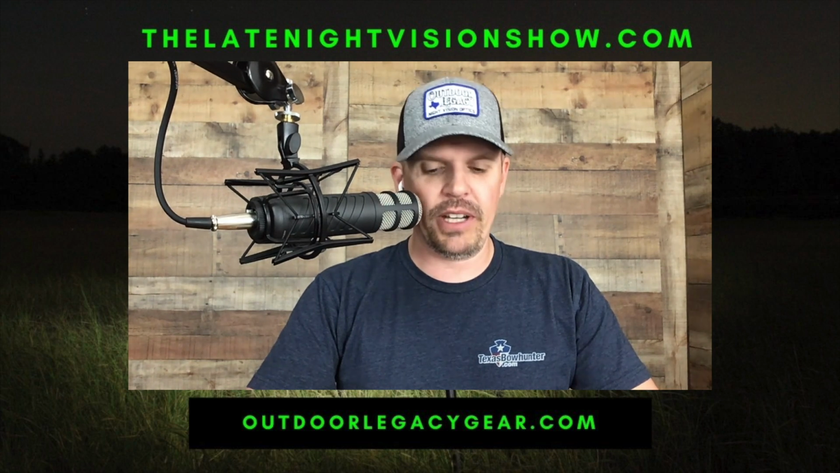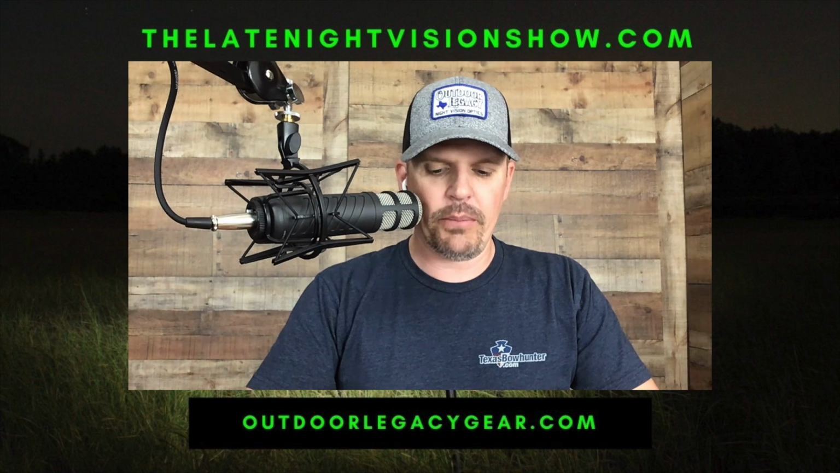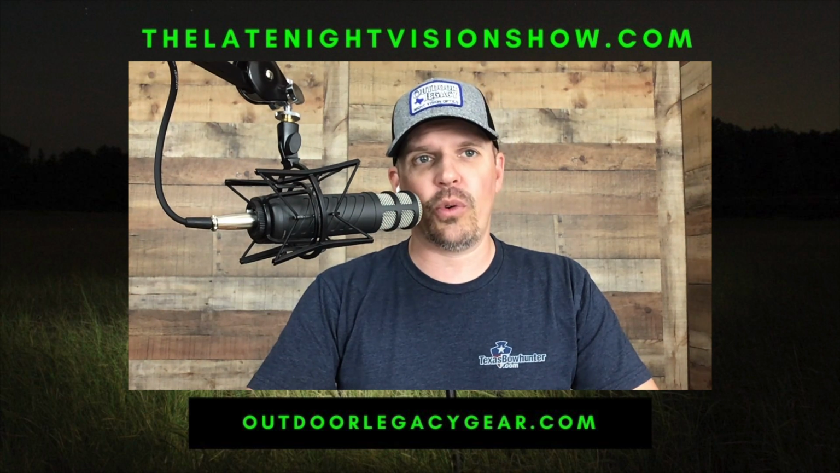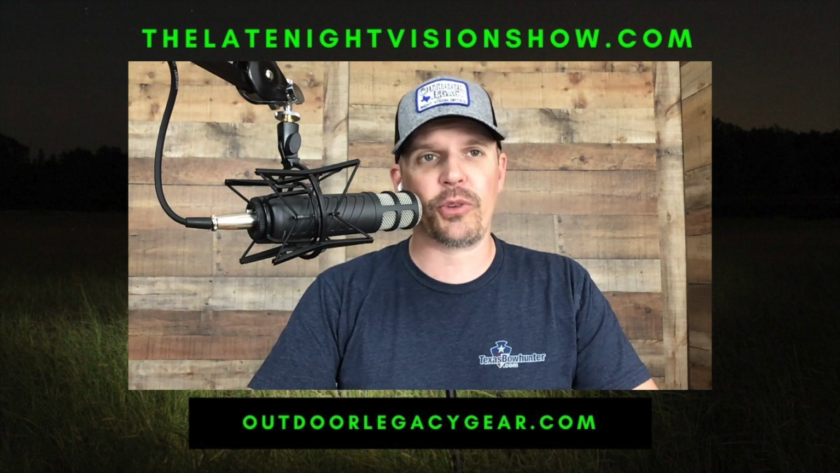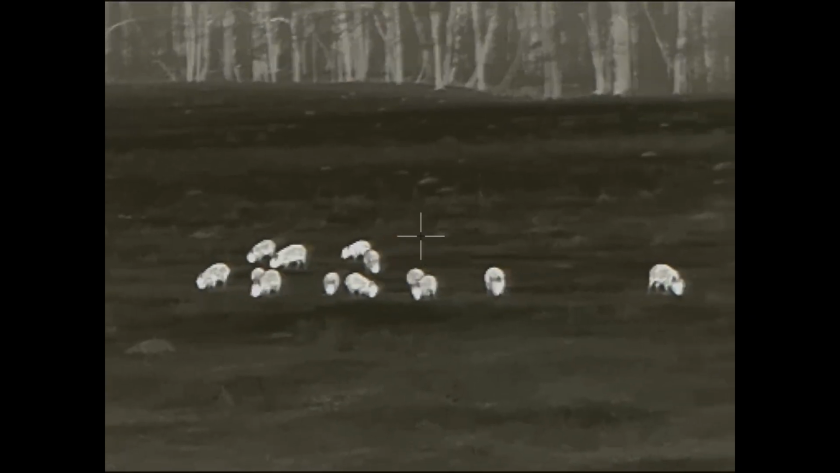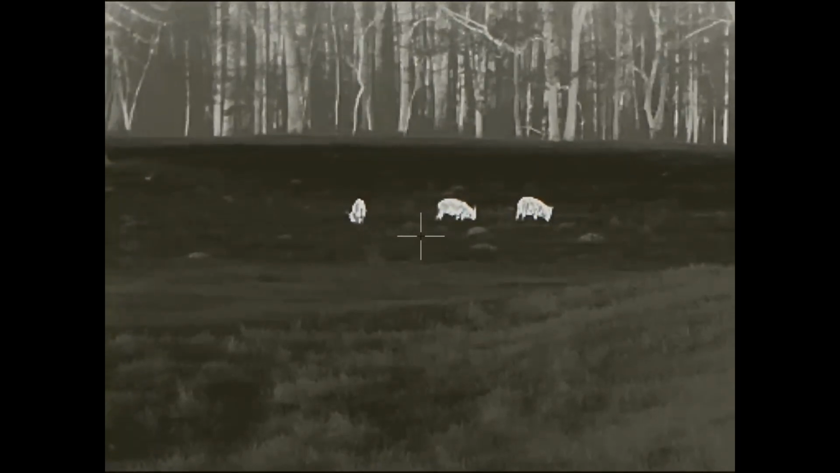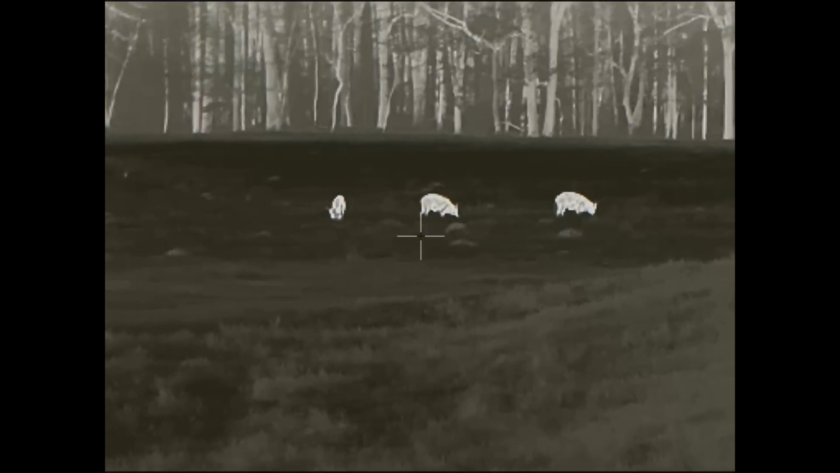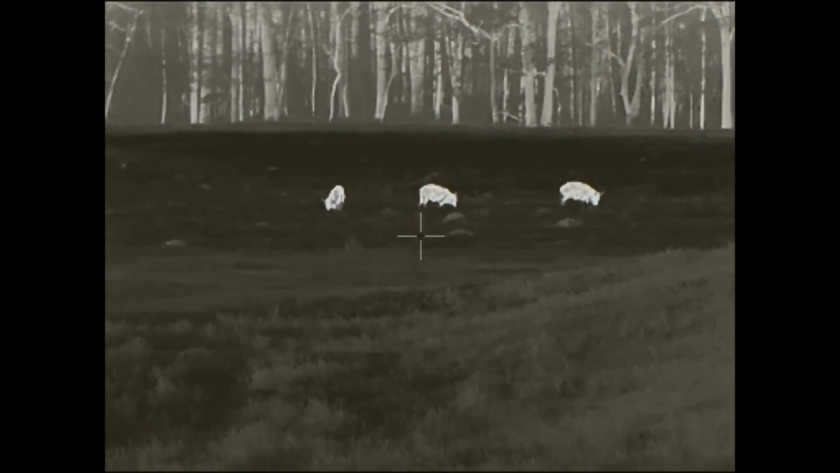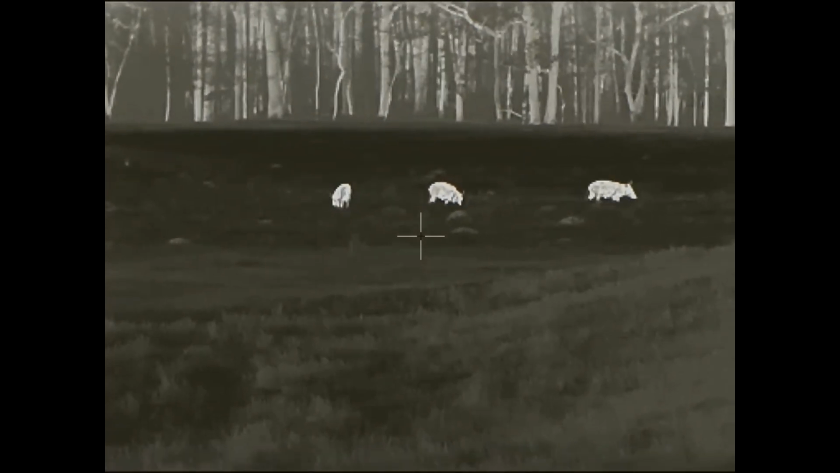It is a 30 millimeter lens. It is a fast f1.0 lens. It has a 42-foot wide horizontal field of view at 100 yards. It is a 384 by 288, 12 micron unit, 50 hertz refresh rate, less than 40 millikelvin NETD rating. Don't know what that means. It means it's good. It means it's very sensitive. It's got a sensitive sensor. We always kind of joke about saying that, but it gives you a good image quality.